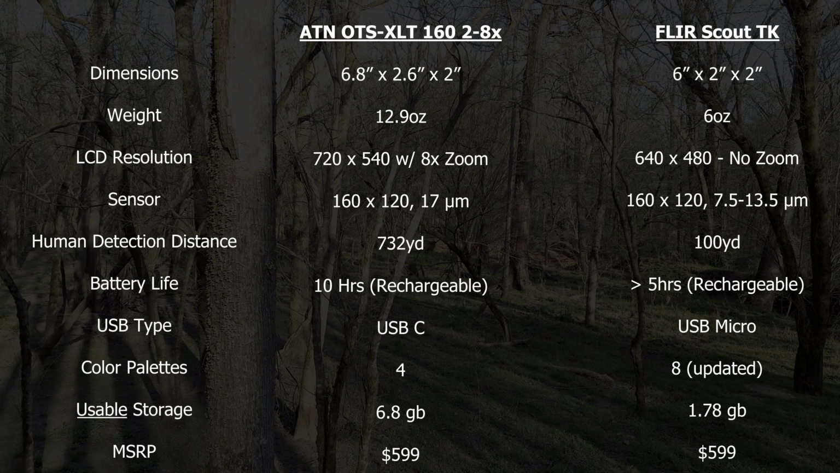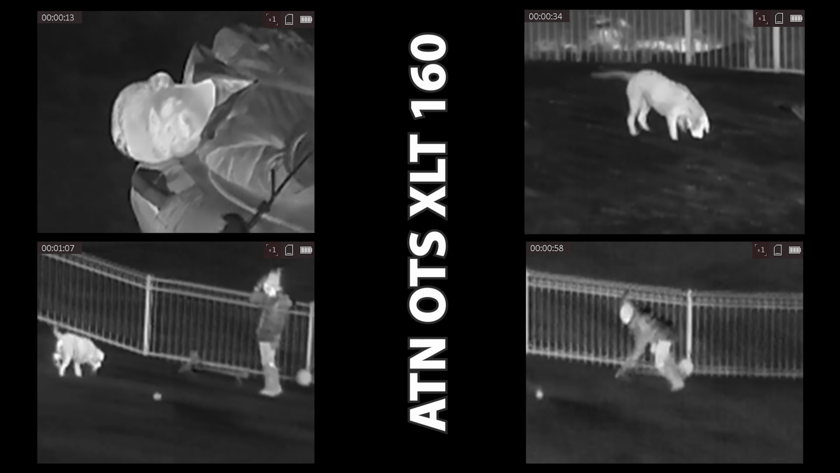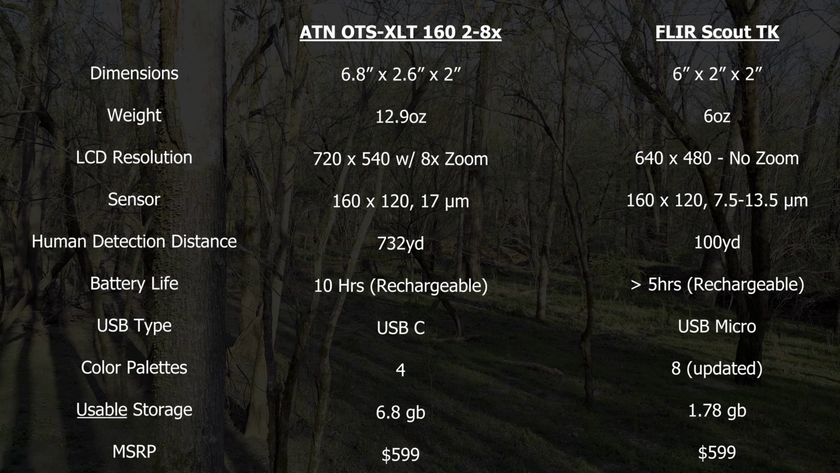There is significantly more storage in the ATN at just under 7 gigs of usable memory. That makes sense since everything seems like it's a higher resolution. Your MP4 video files take up significantly more space. However, I have never had a problem with the memory and running out of storage on the FLIR.